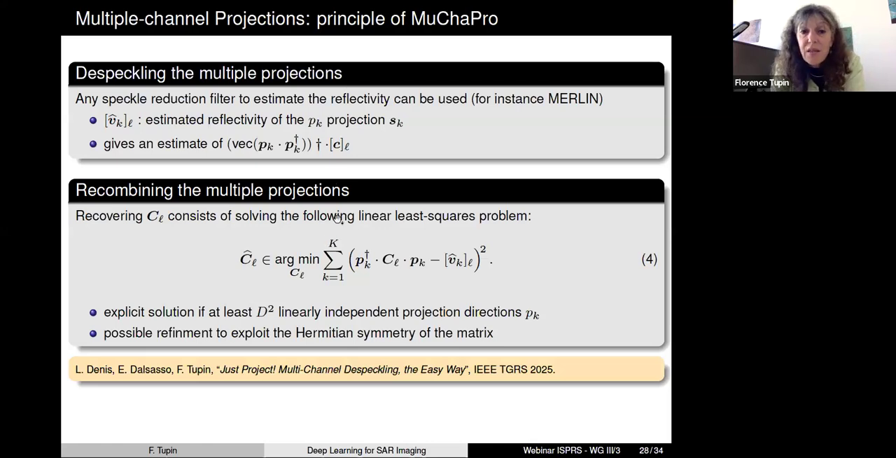And what is very nice is that you can have an explicit solution to recover the covariance matrix. For instance, you can choose to minimize the error and use a linear least squares minimization to obtain an estimate of this covariance matrix. And there is an explicit formula that is given in the paper. So if you have an estimation of this new reflectivity, just by despeckling the different images that you have created, you can go back to the covariance matrix that you are looking for.